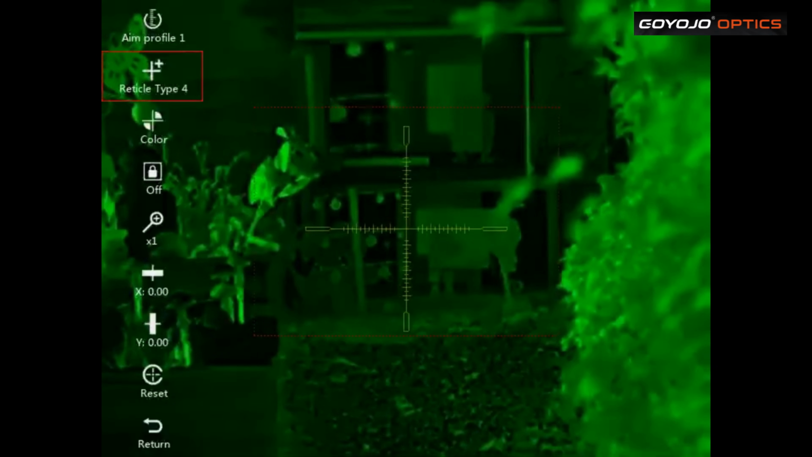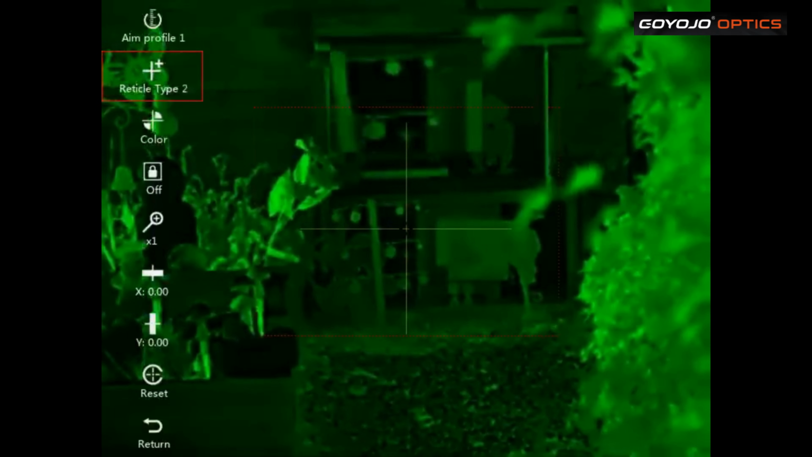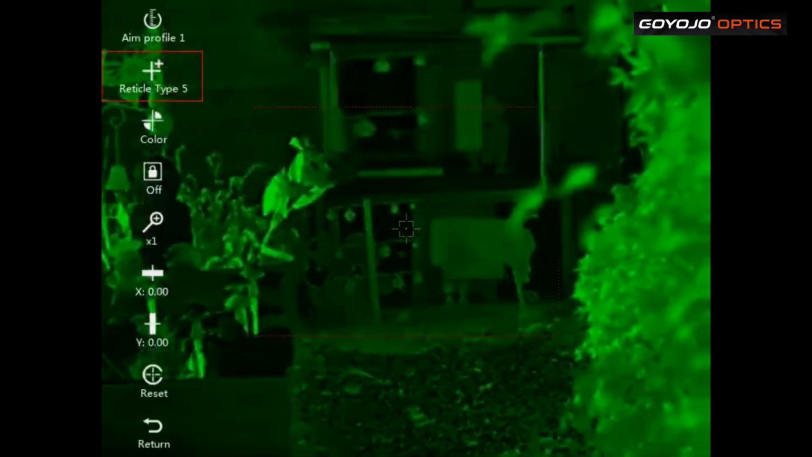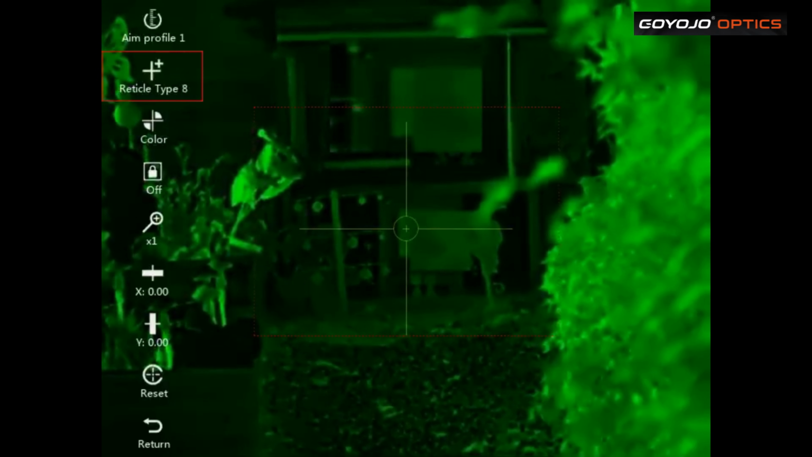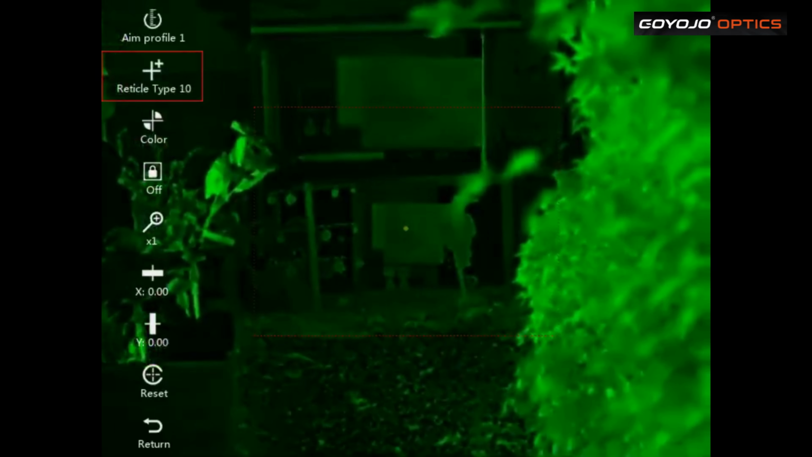Zeroing, that's where I'm after. So I'm going to show you the reticle type. We're on 4 at the moment. That's 3, that's 2, that's 1, 5, 6, 7, 8, 9 and 10.